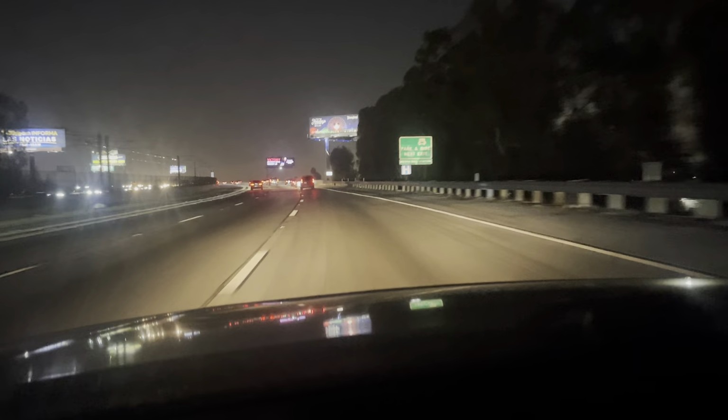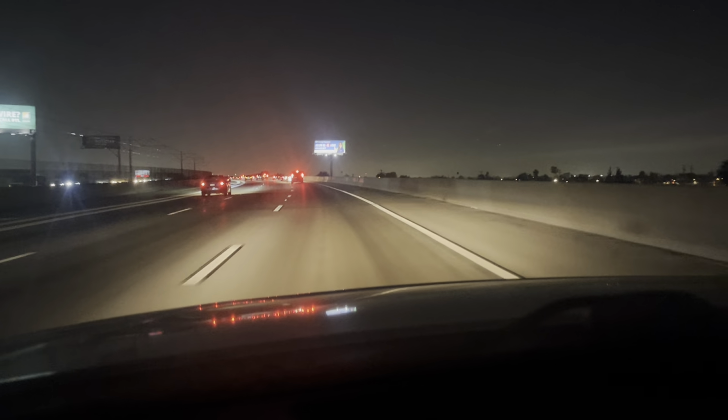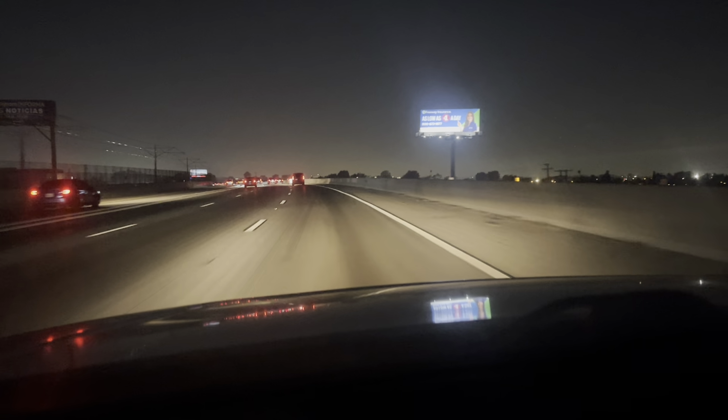Every day of the week it's a busy place for the most part. Some days are a little slower than others, but for the most part you're always gonna find traffic on these freeways, except for when COVID was the only time I saw not that much traffic on the freeways and the streets.